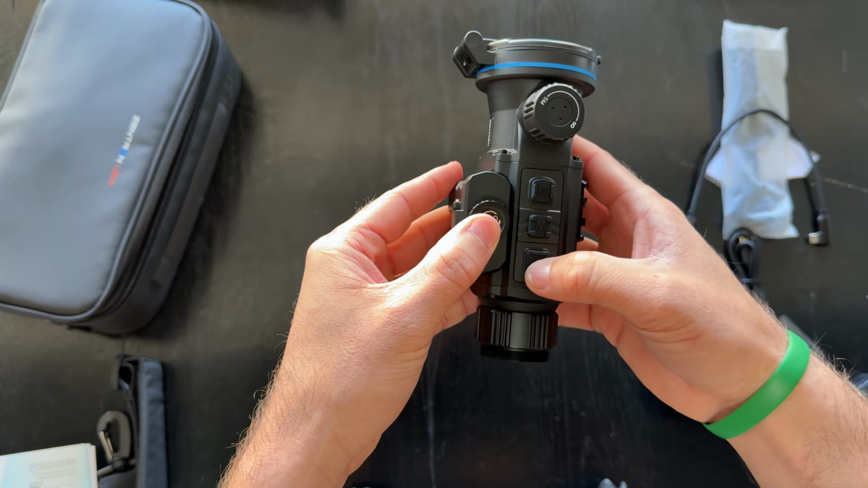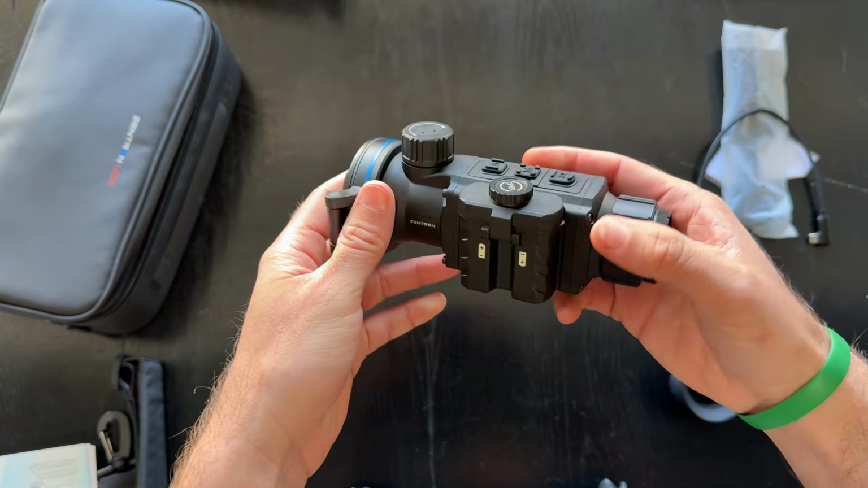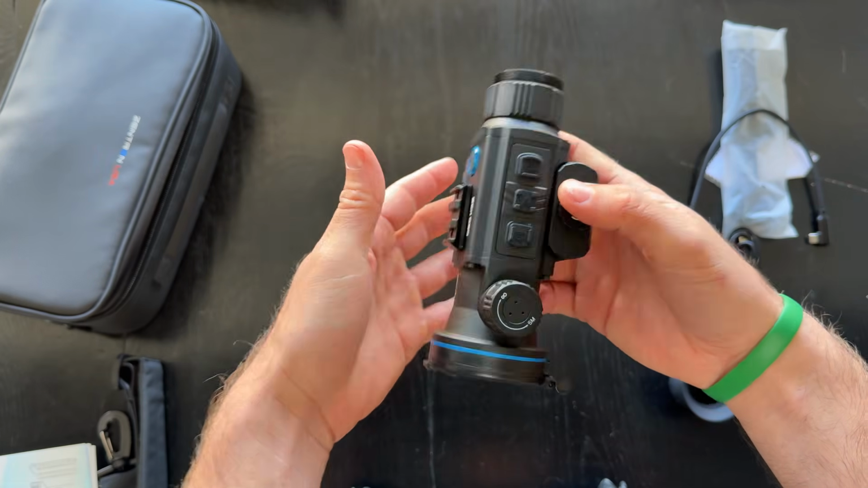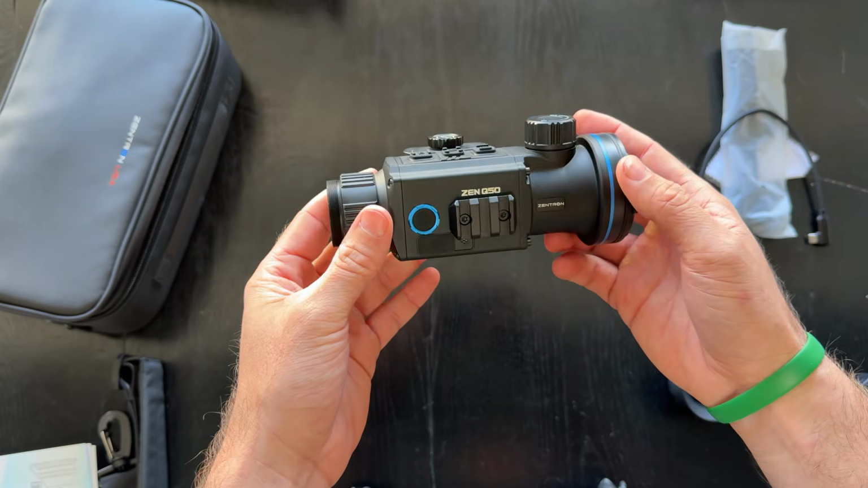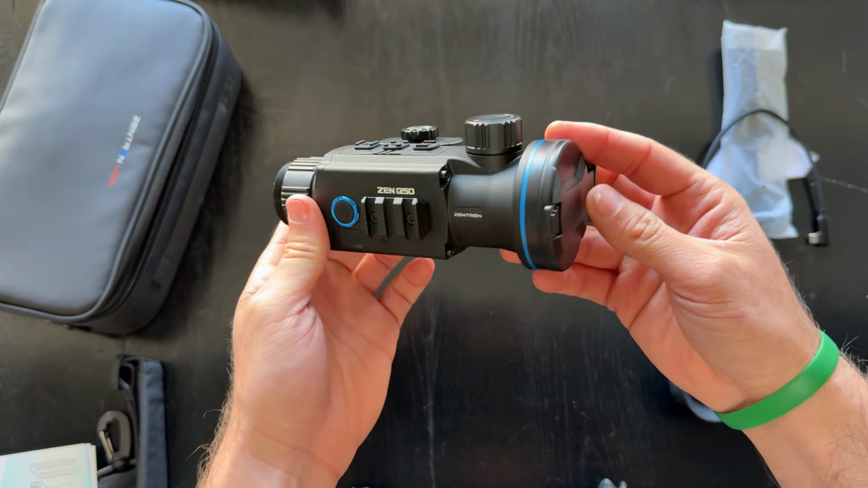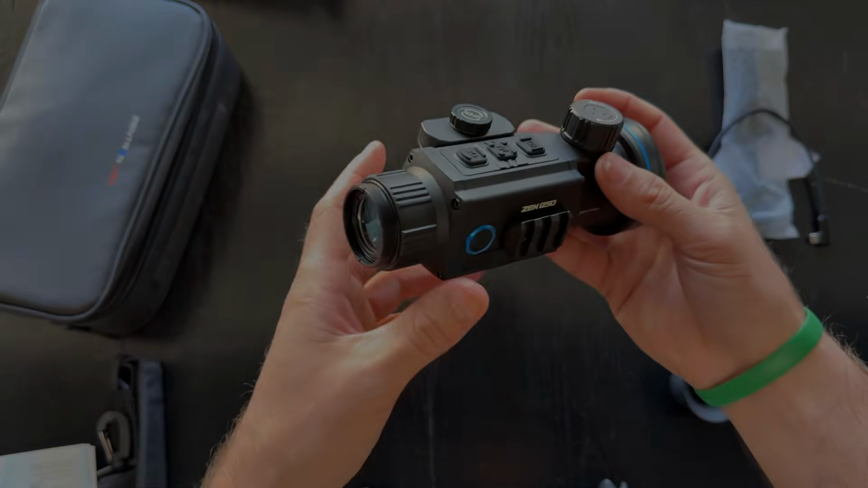Buttons seem nice, a little squishy, which I like a little bit more solid buttons, but you know, they could be really nice in the field. So I think overall I'm impressed by the size. That's crazy. The real test is going to be taking it in the field and putting it under some harsh conditions and seeing how it performs. But let's get back to the video.